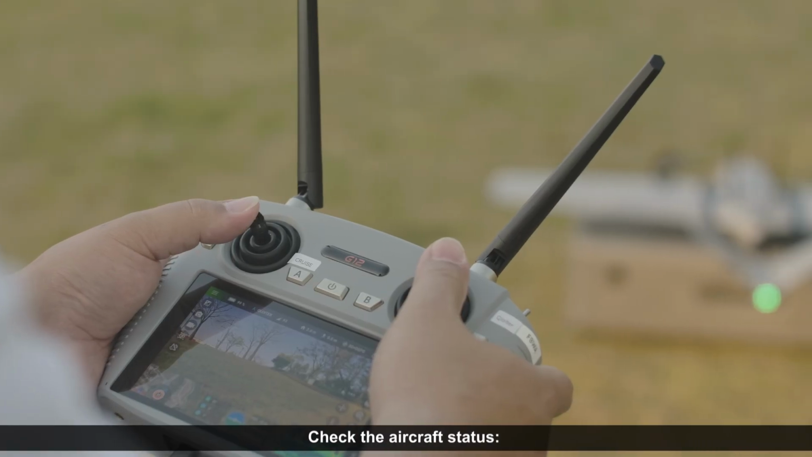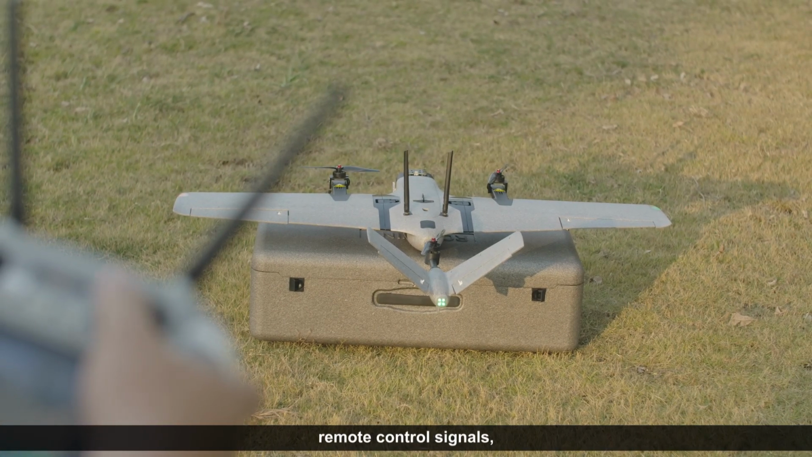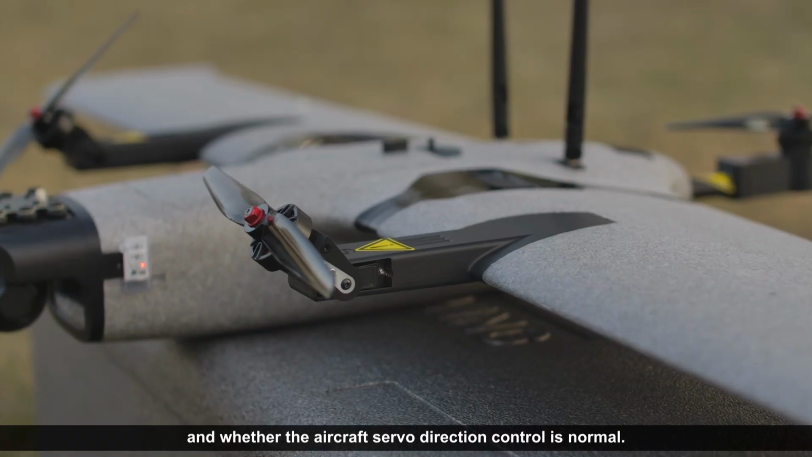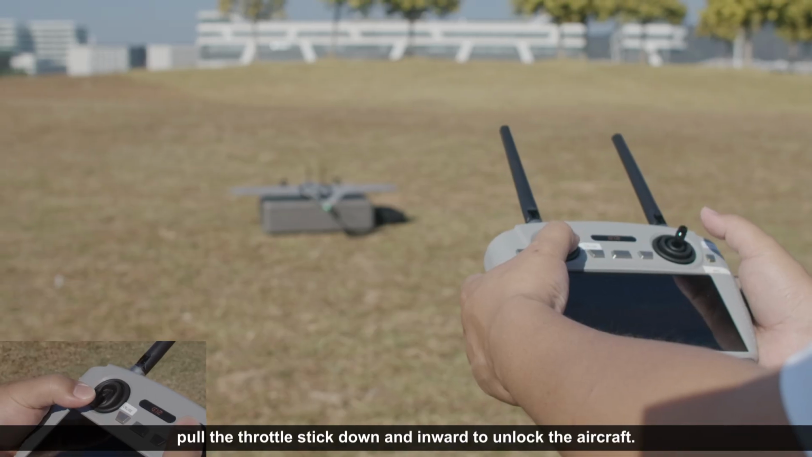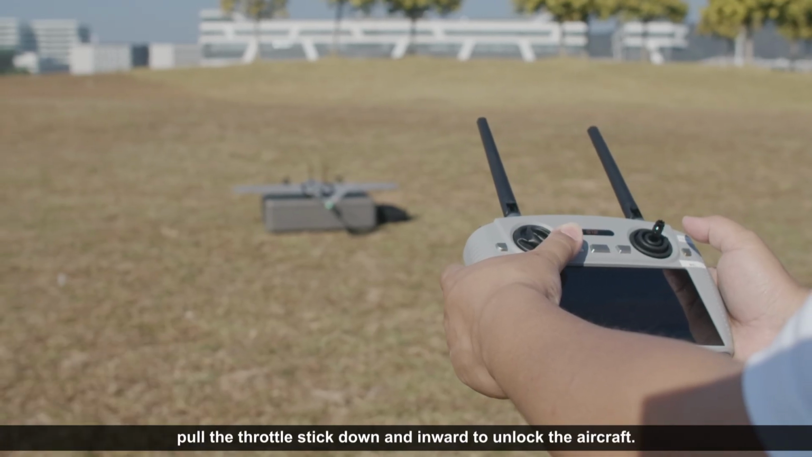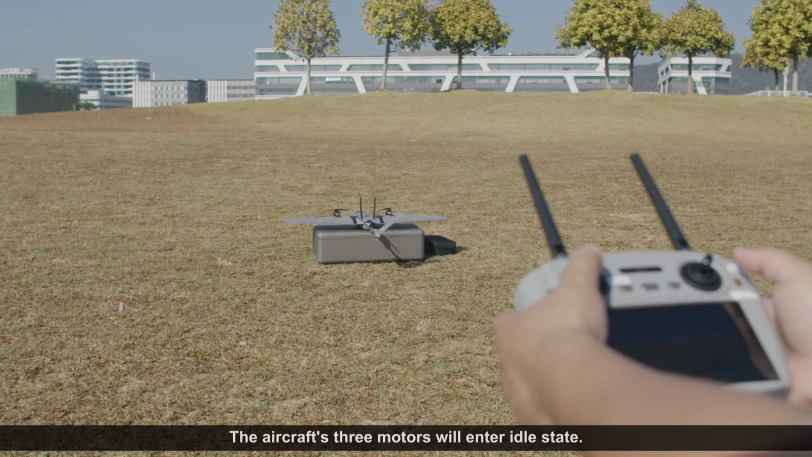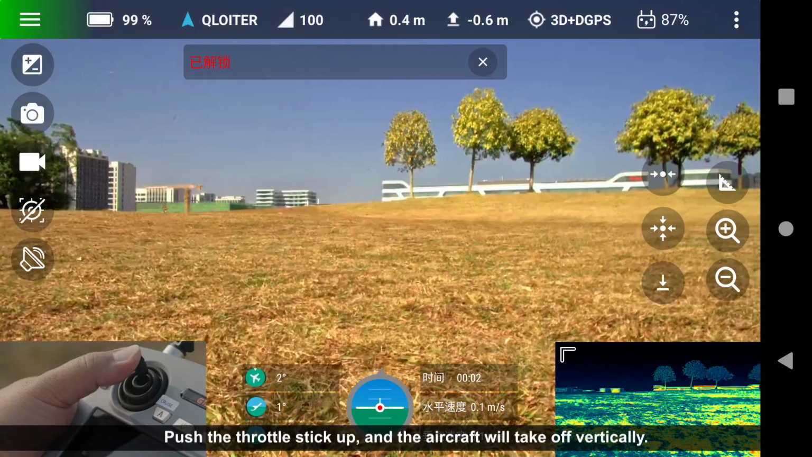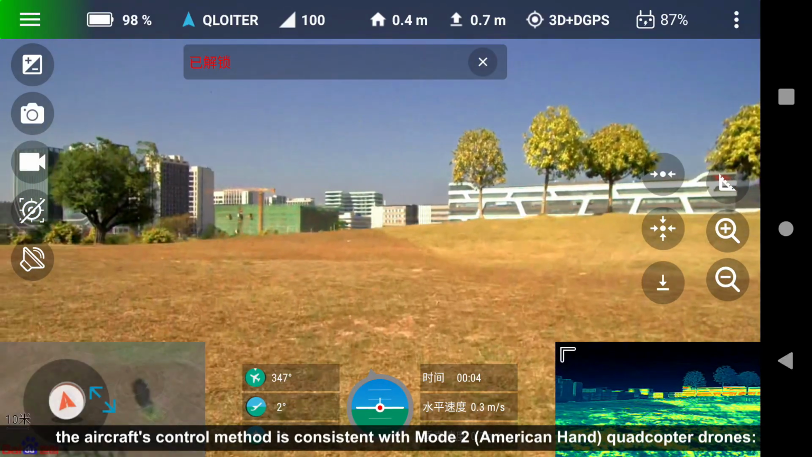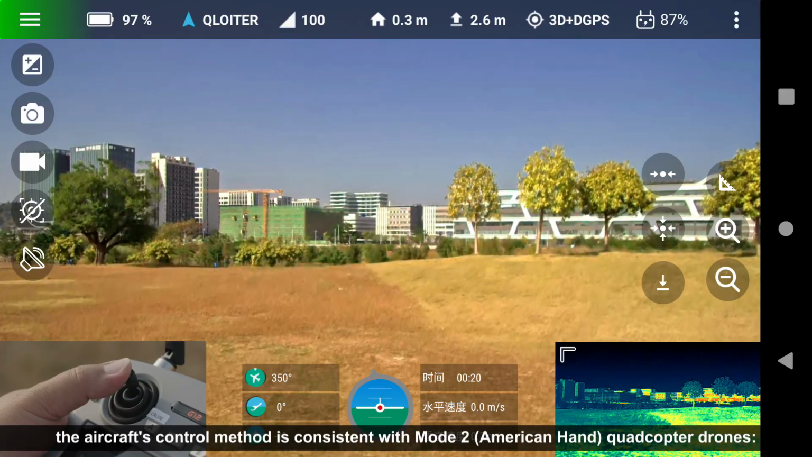Check the aircraft status, battery level, GPS signal, video transmission, remote control signals, and whether the aircraft servo direction control is normal. After all preparations are completed, pull the throttle stick down and inward to unlock the aircraft. The aircraft's 3 motors will enter idle state. Push the throttle stick up, and the aircraft will take off vertically. At this time, the aircraft's control method is consistent with Mode 2 American hand quadcopter drones.